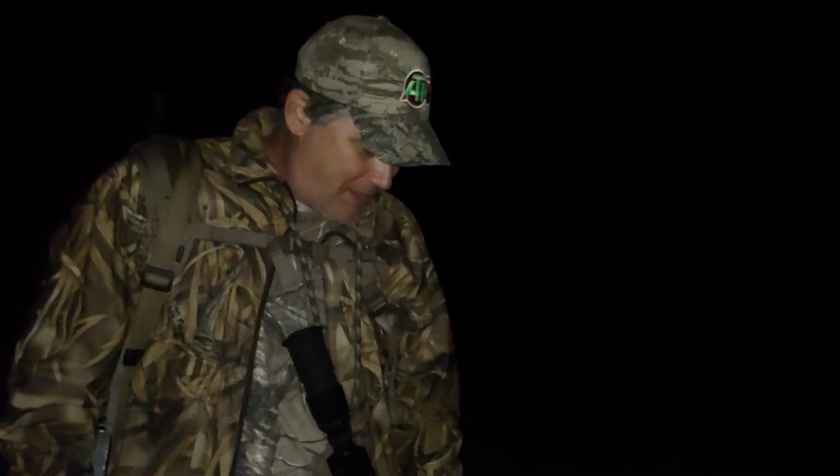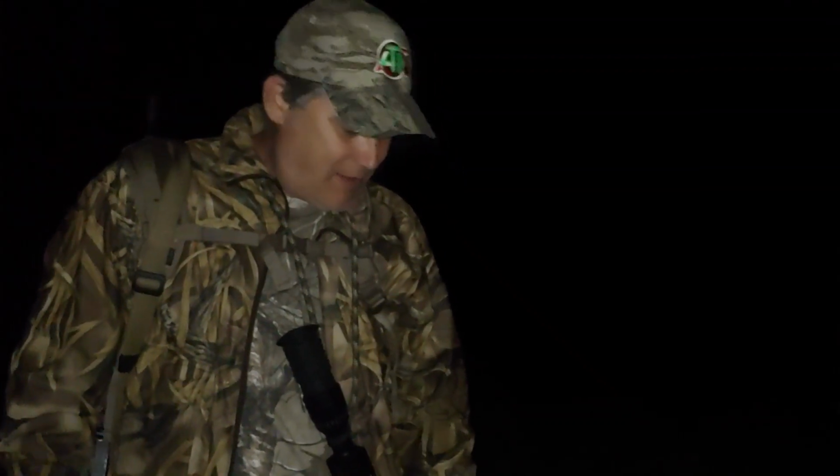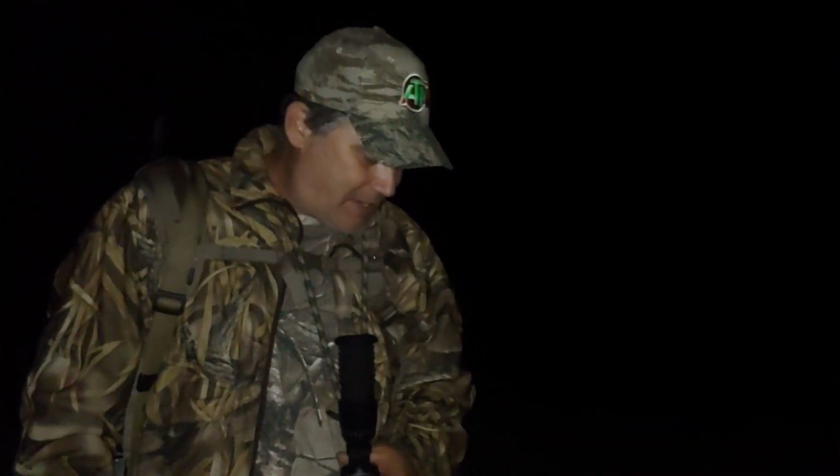Is it pretty bad? Doesn't look bad. Okay, so anyway, this is another one out of this high fence area. This guy wants them all gone. So this is probably not going to be our last trip up here, but the little ones are probably going to be harder to get than the adults. They just don't come in.